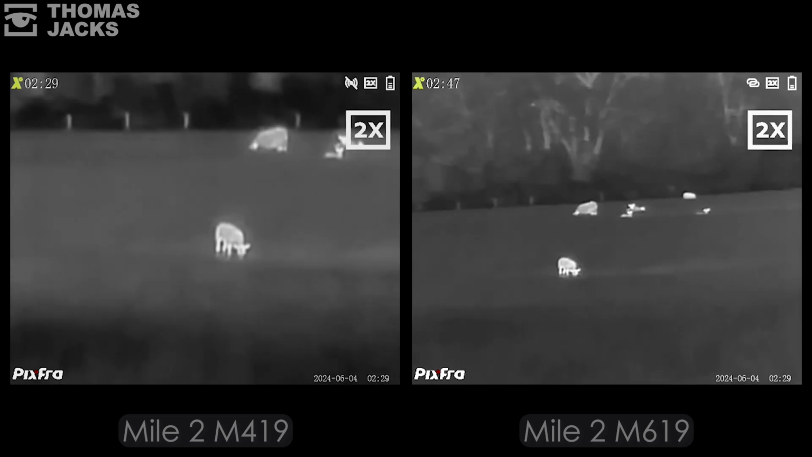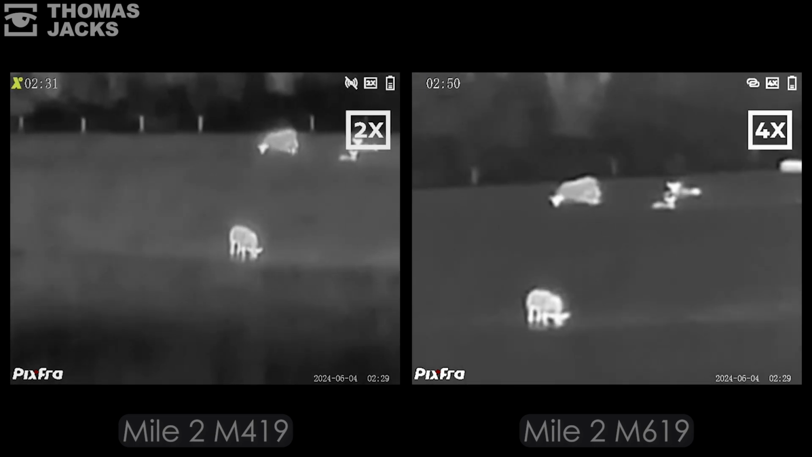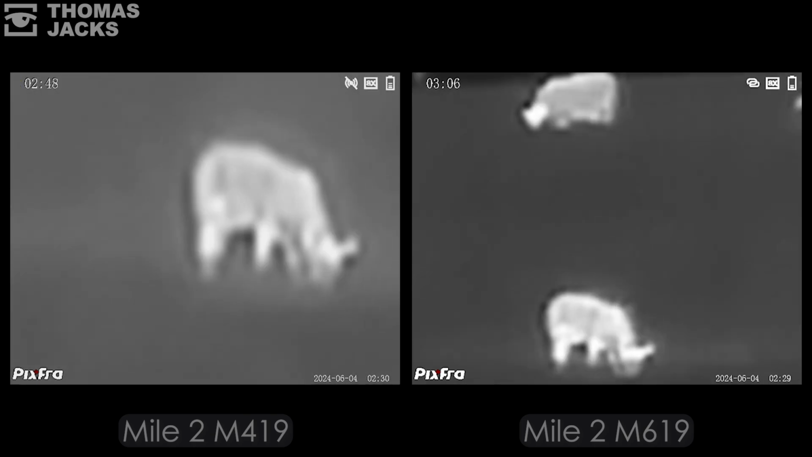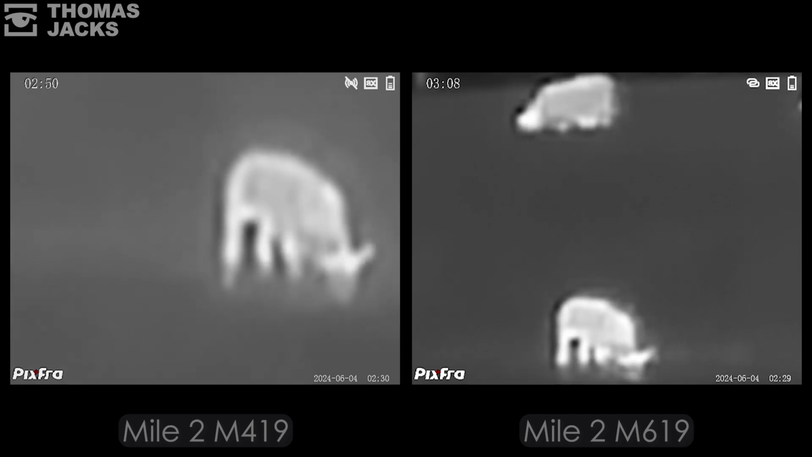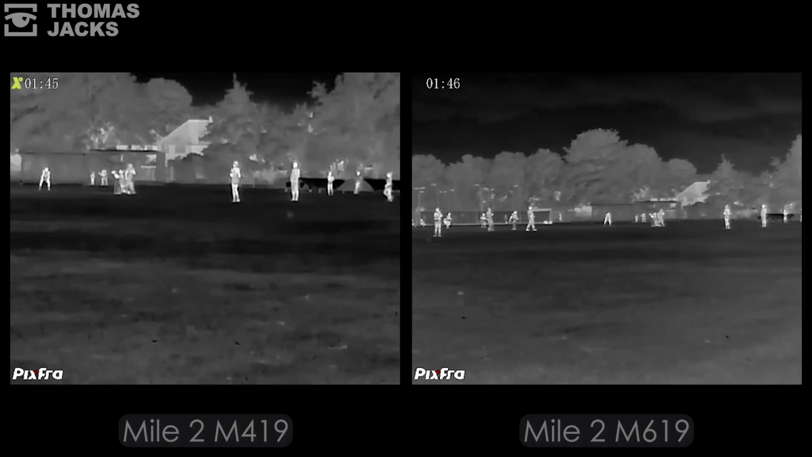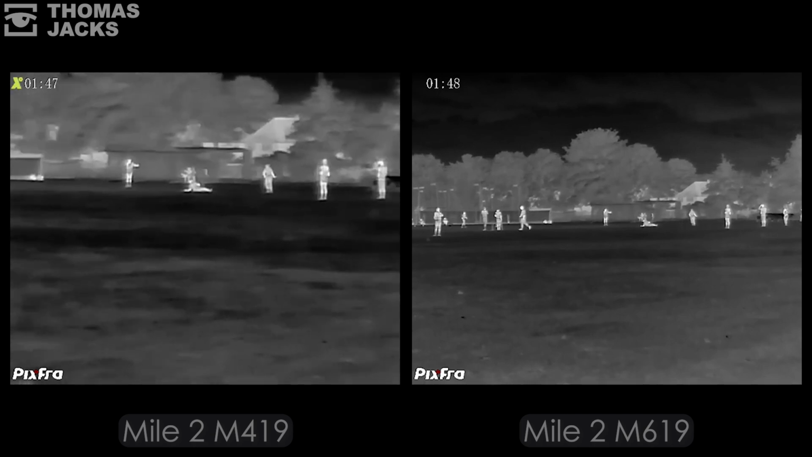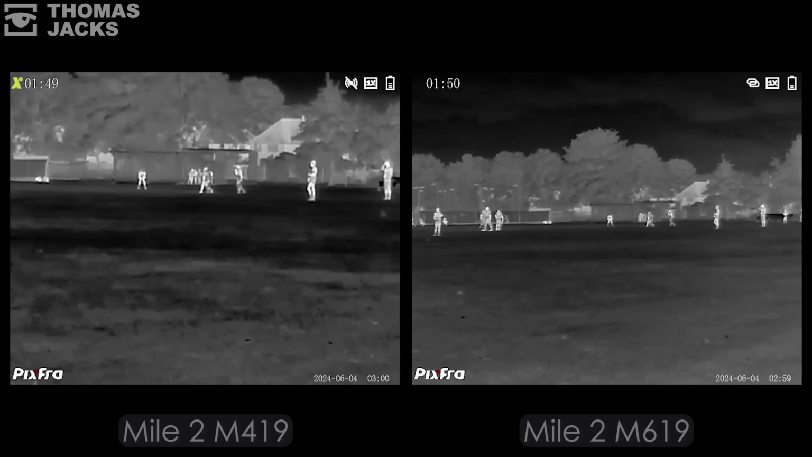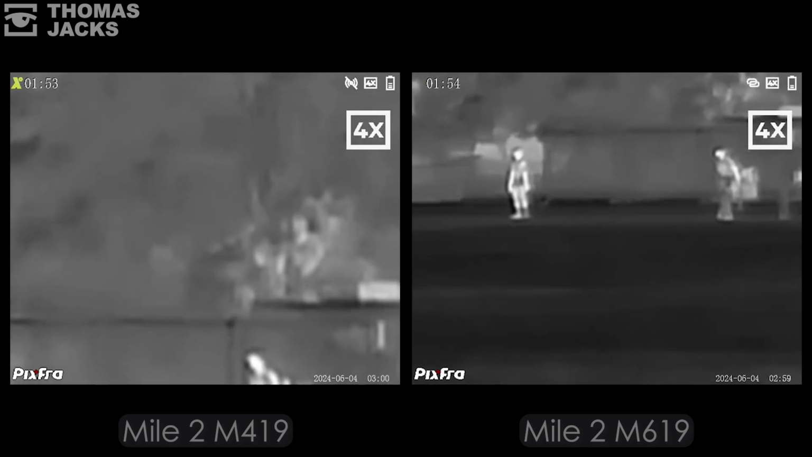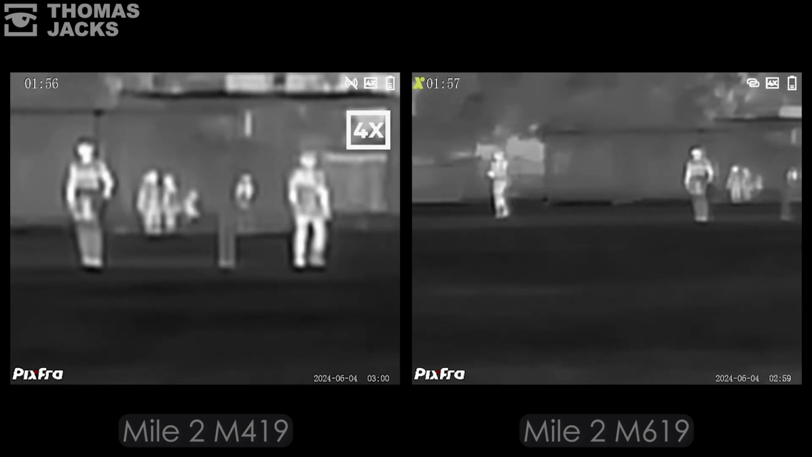The way that field of view is calculated is via sensor size versus lens size. So with a much larger sensor, you get a bigger field of view, but less base magnification. But overall image quality, because you've got all those pixels, the image is a lot sharper. The contrast between the heat source is a lot more sensitive. And the good thing about a bigger sensor is when you zoom in, you're not losing quite so much clarity.